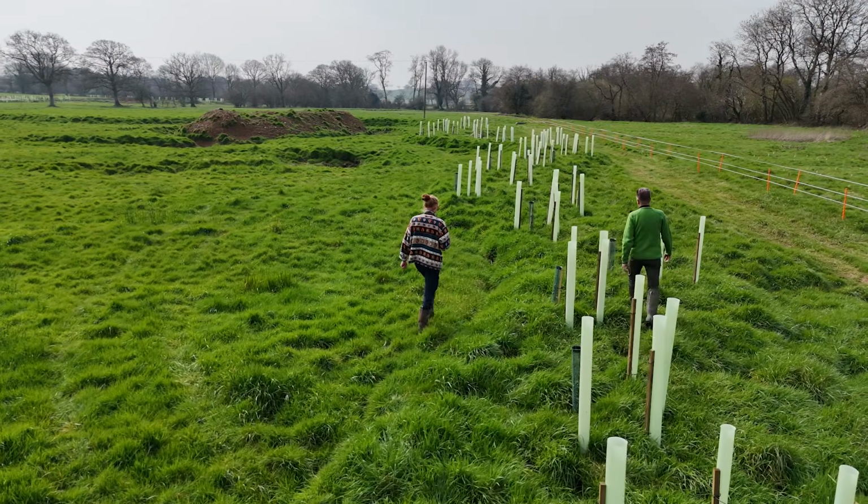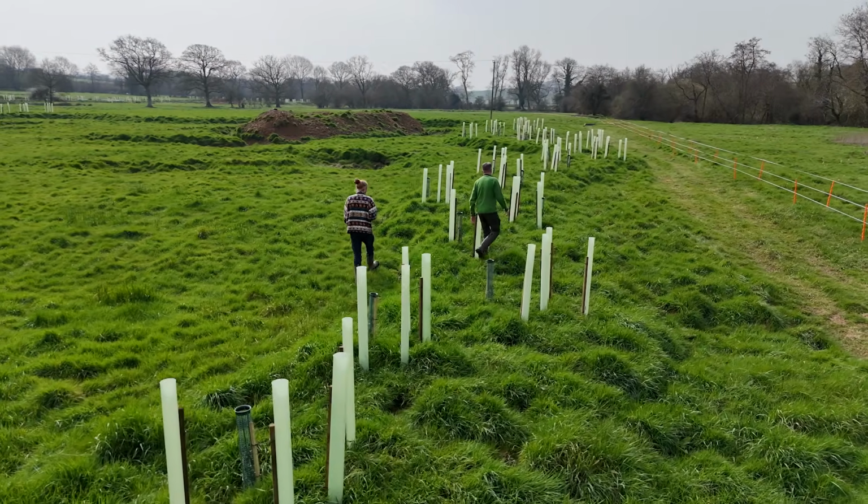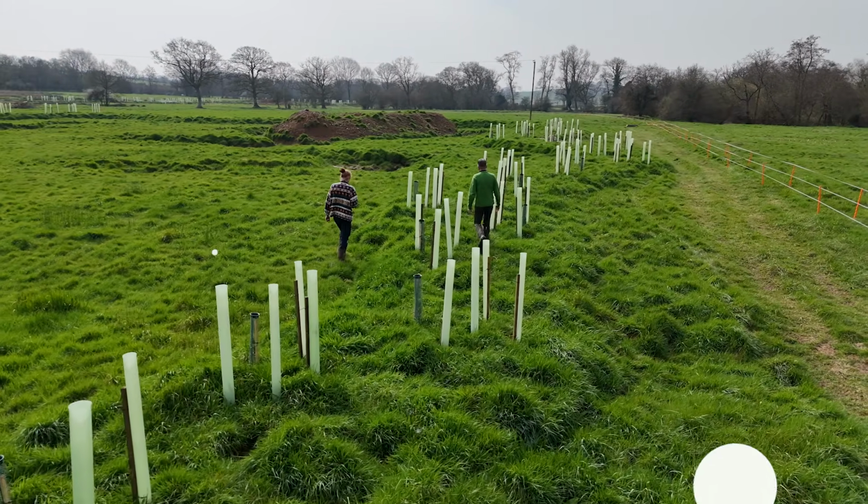Next week, we're off to Downacary to see how Tay's got on with the tree planting and to see if he's found any otters to go with the beavers on the camera traps.